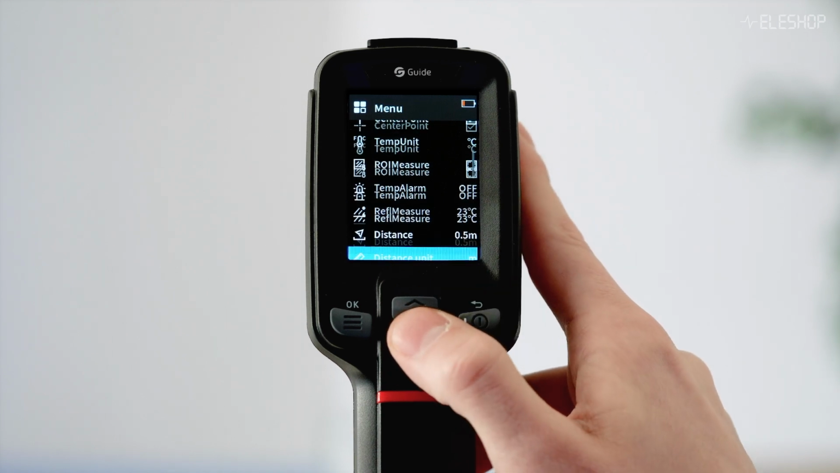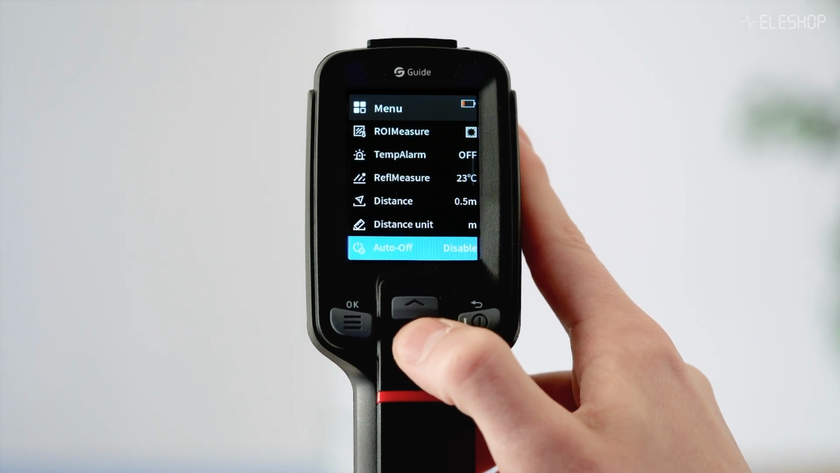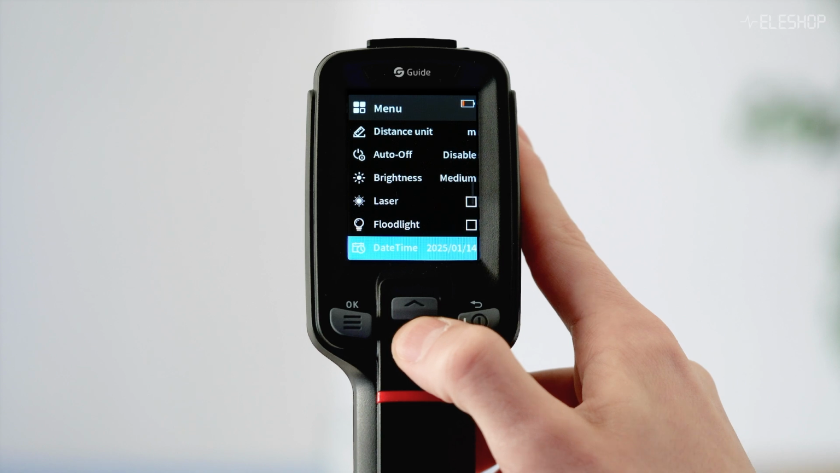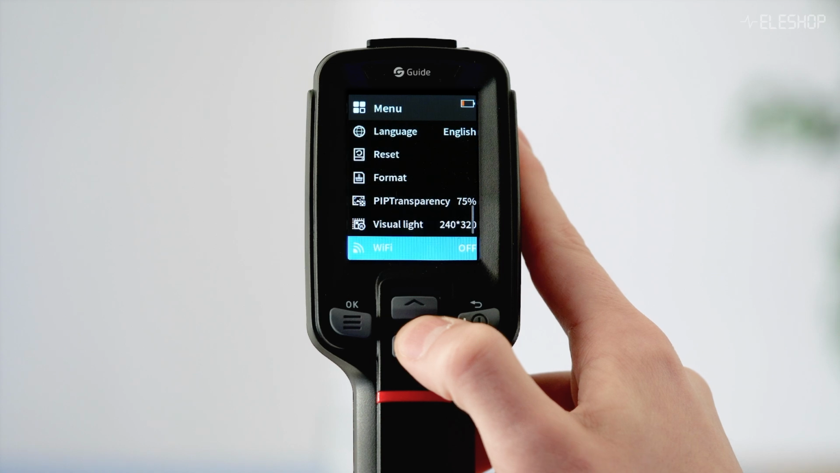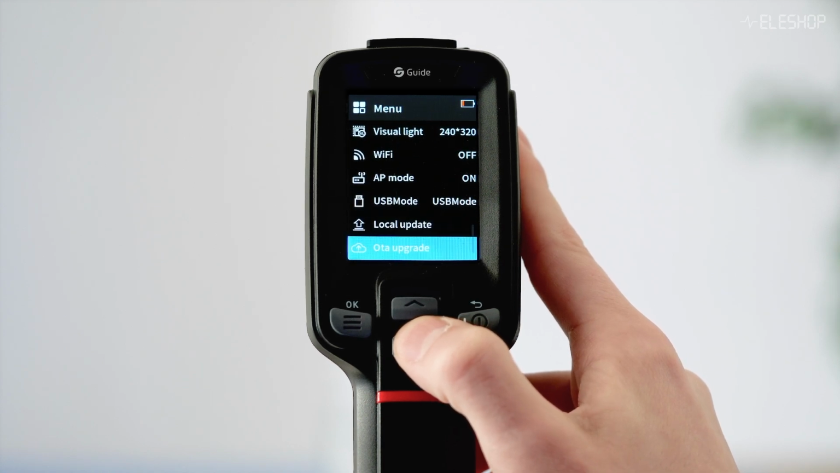Now, there are way more features here, but I will not be covering them all, because else this video will become too long. These are quite general settings. Here the floodlight, the laser. You can adjust the language, you can reset the device. But yeah, naming all this is not really worth anybody's time that is viewing this video.